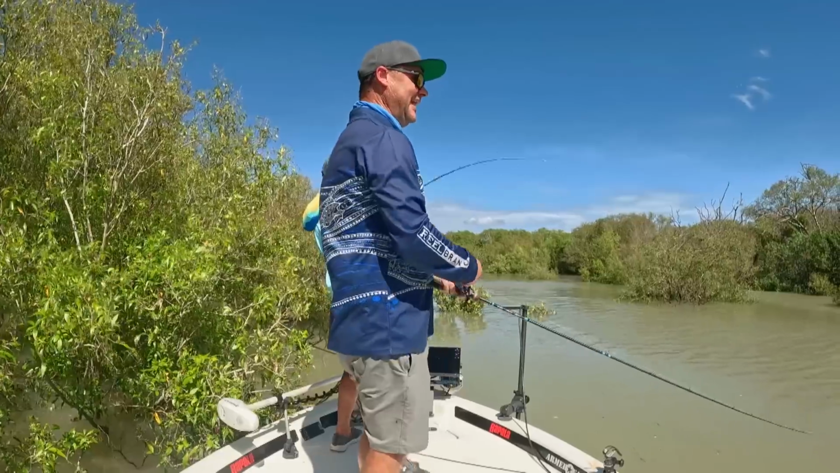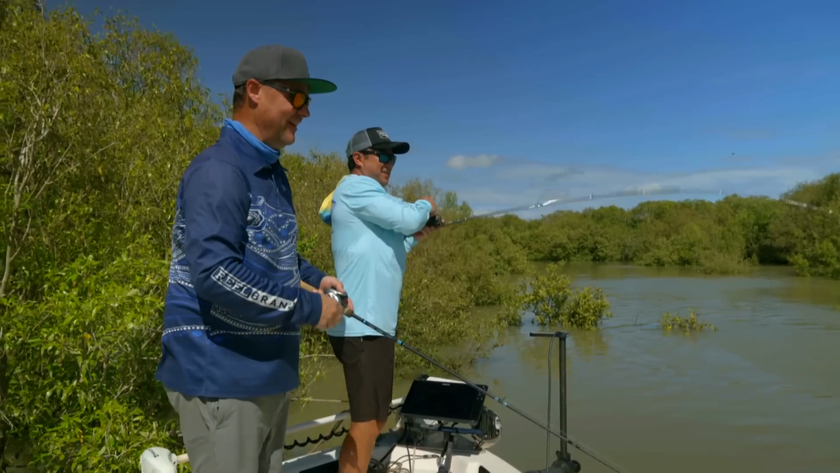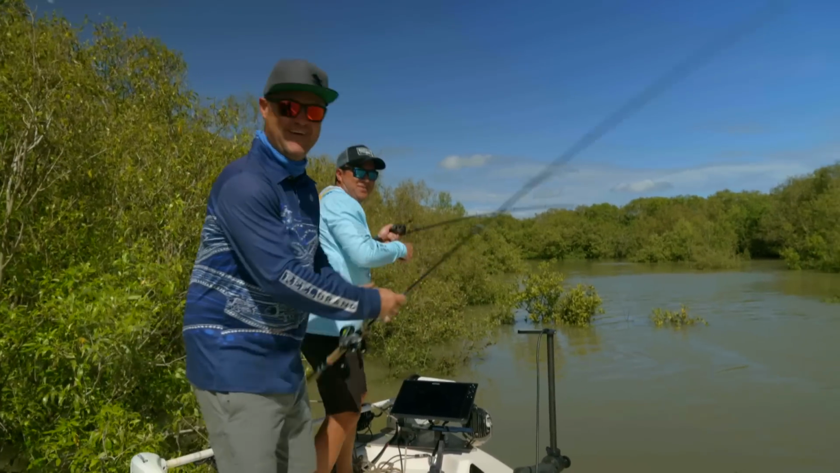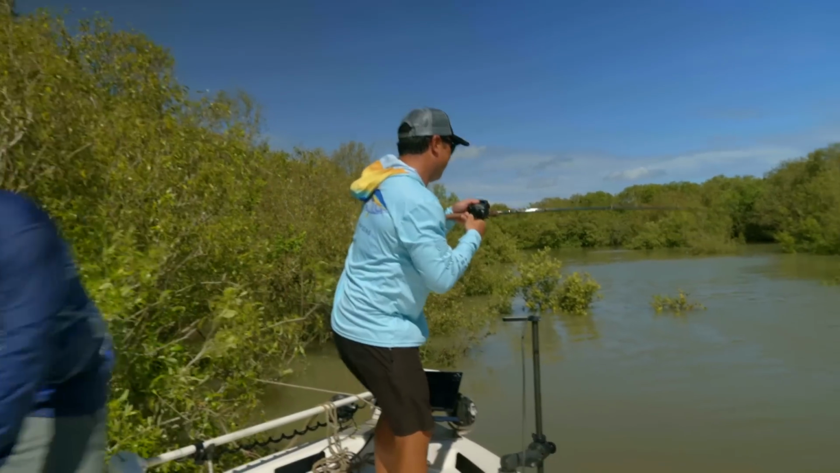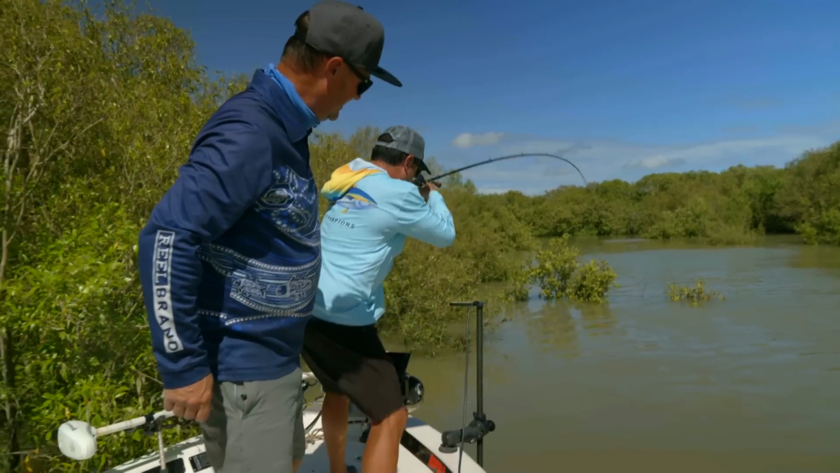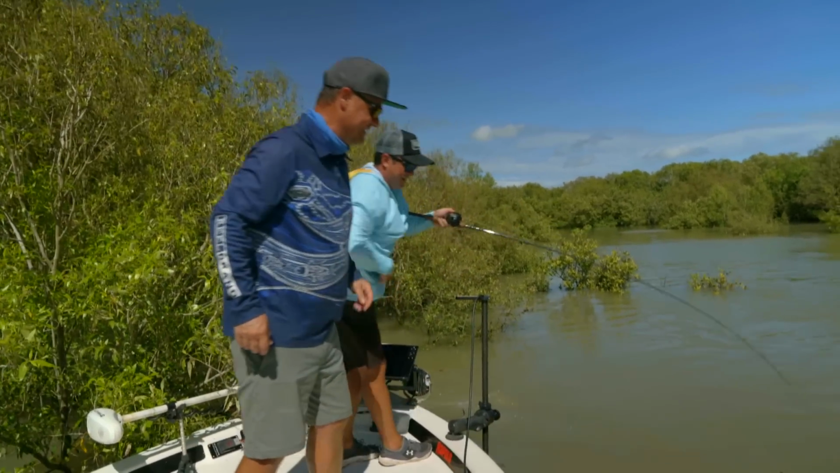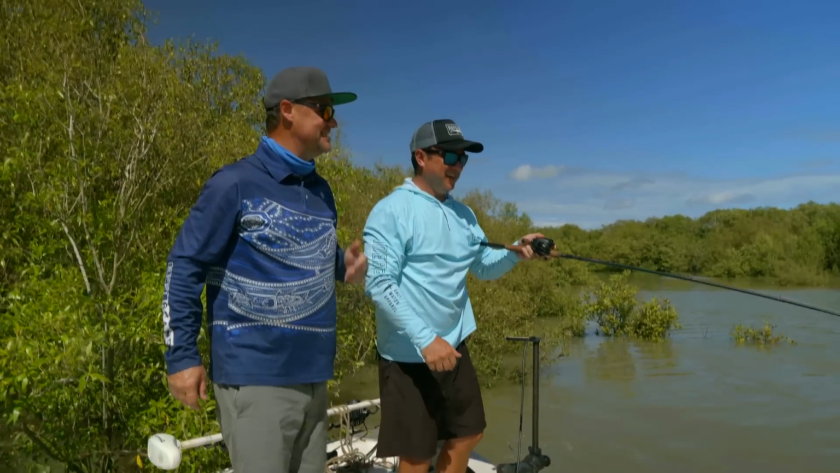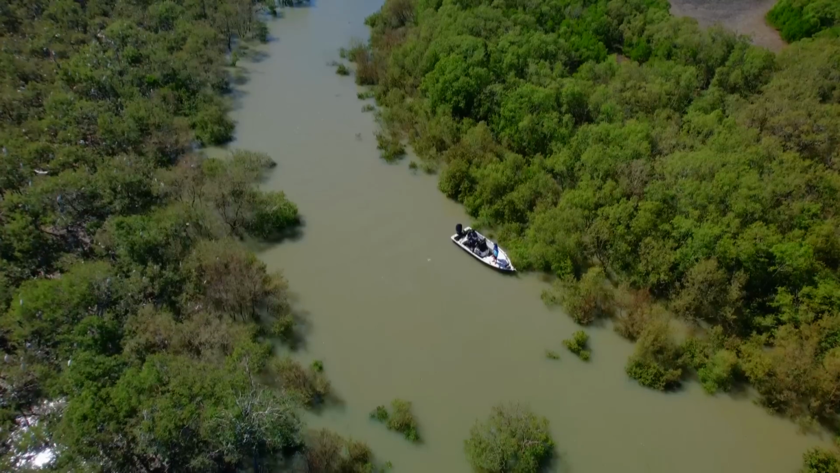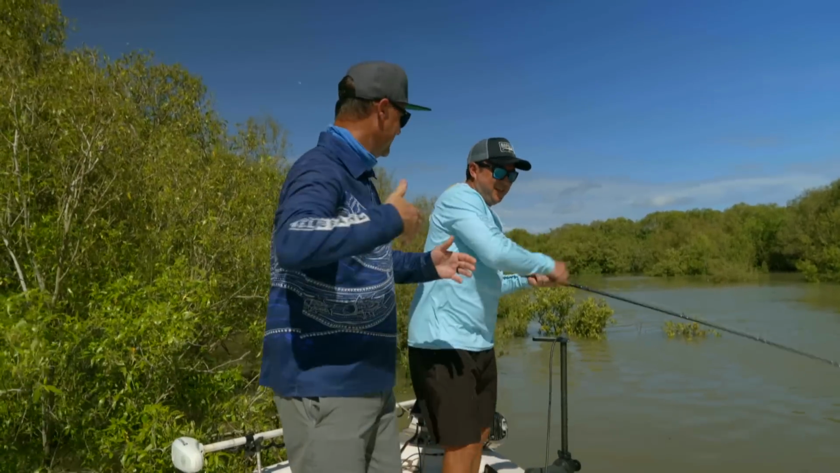I saw him eat! I saw him eat! Good fish. That's a good fish. That is crazy, mate. I actually saw... Oh, good fish. I saw him eat your lure. You see the bubbles? Yes, I saw him eat. Oh! Oh, he just hit the boat as he jumped. That is so good, mate. Oh, he's a beauty. He's a really nice one. That was so good. I saw him turn.